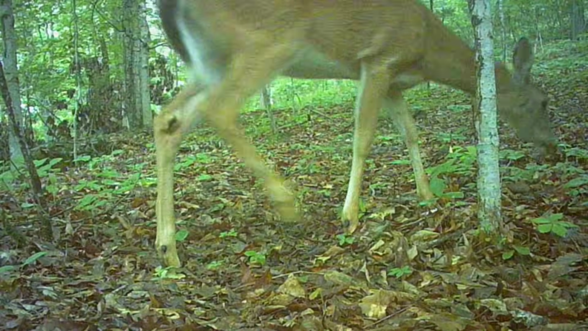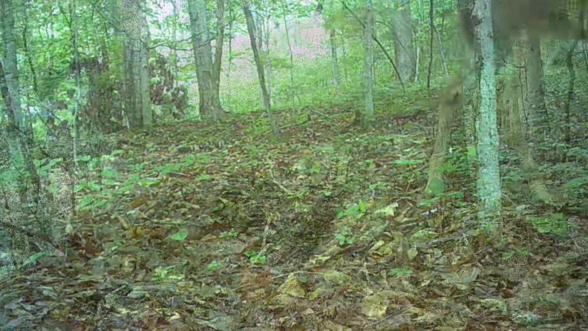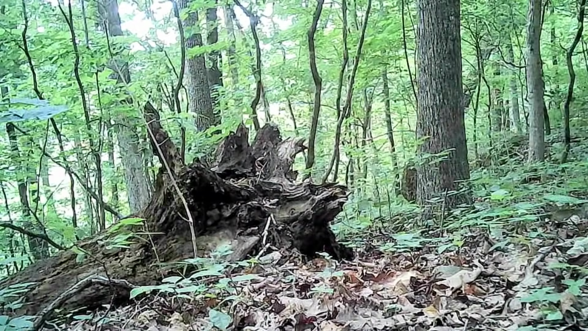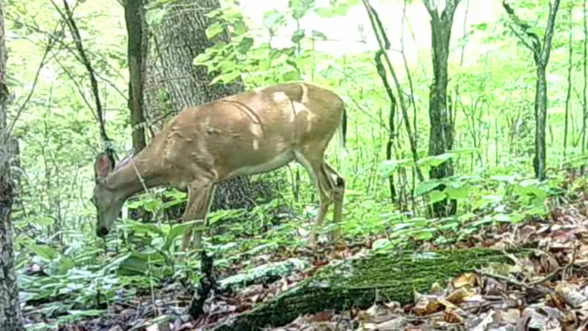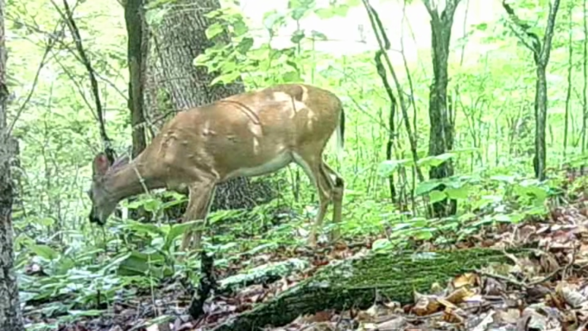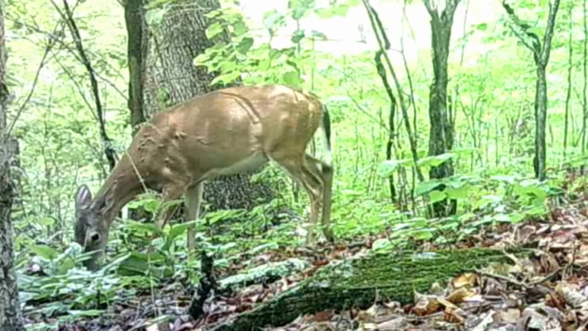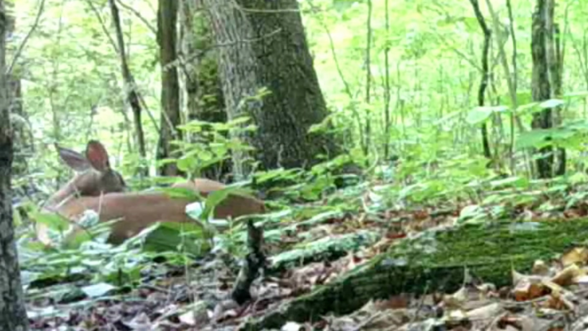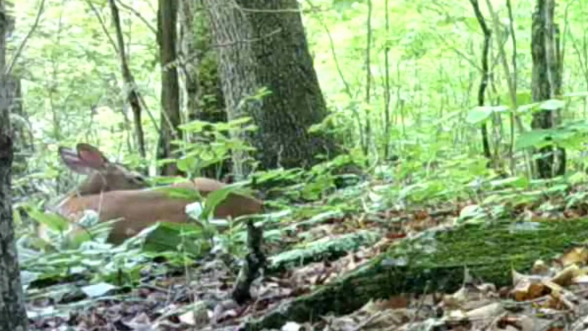But you see, there just ain't no fawns following these little does around yet. They may be having them, but they still look heavy to me. But like I said, these are a week behind. See how heavy she looks? But they ought to be having them any time. They're ready to drop them any time.